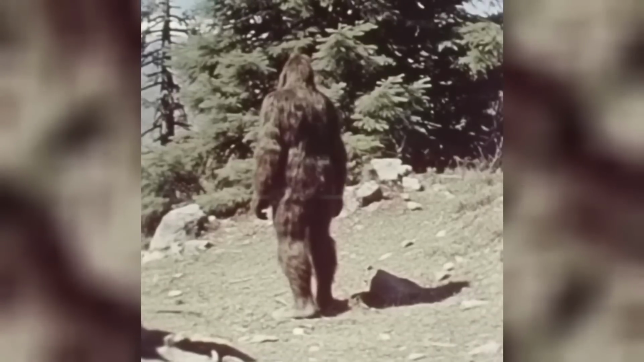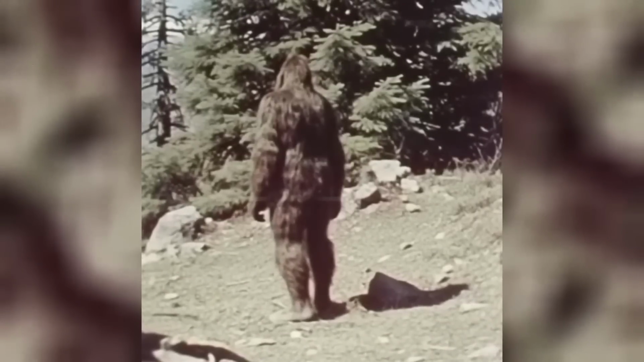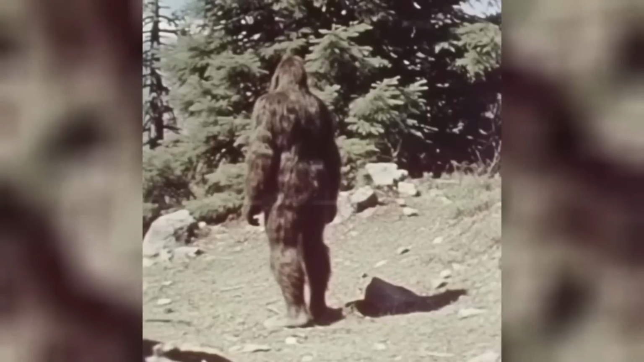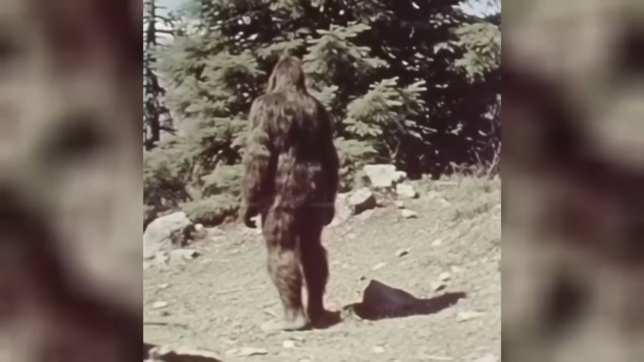Another similar clip here, but this one appears to have been taken some years ago. What do you guys think? I mean, they both look pretty real. The first one being blurry, people didn't like that. And the fact that you can only see their backs. I don't know.